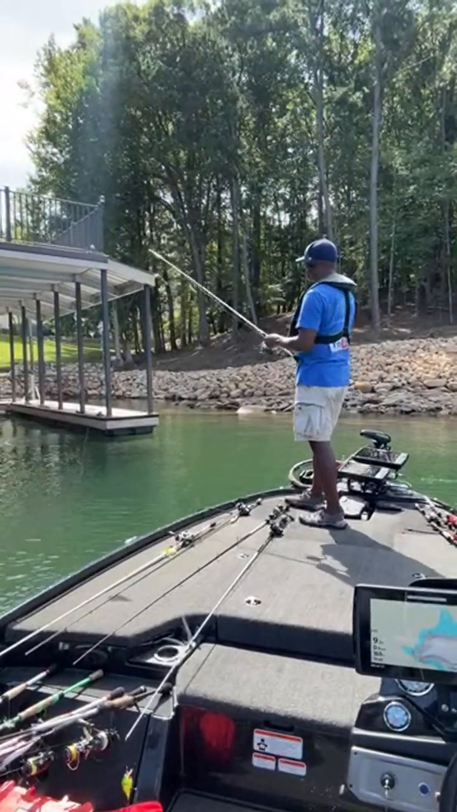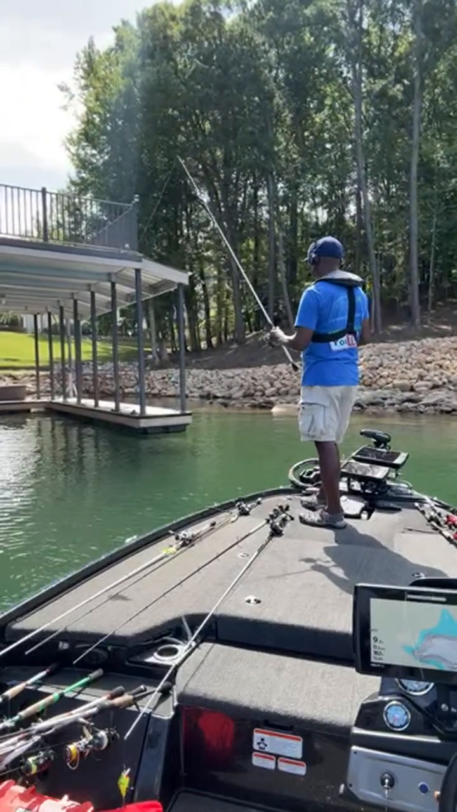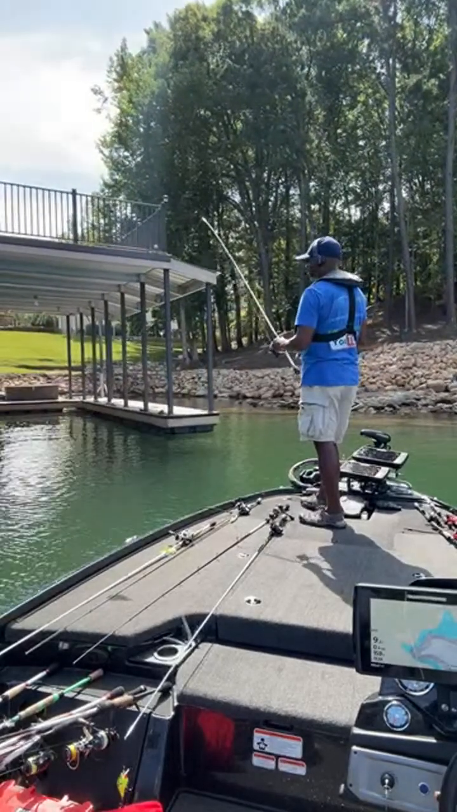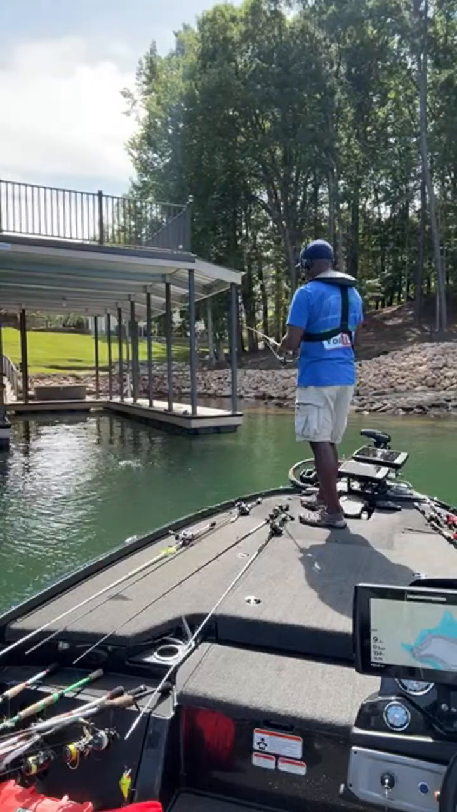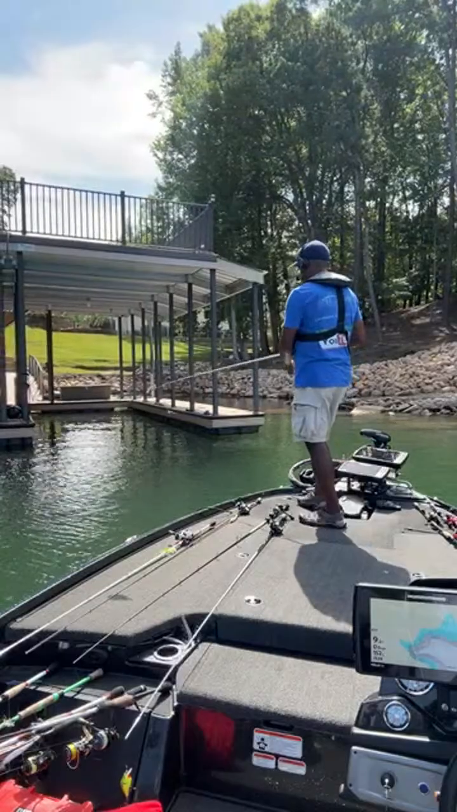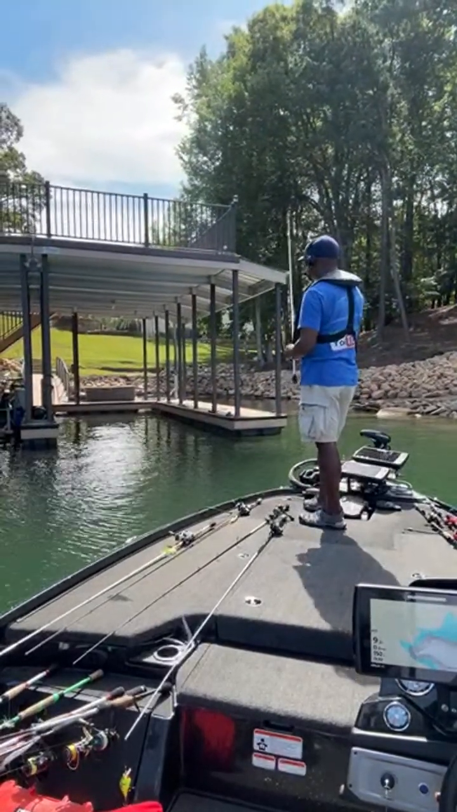Goodness, and I didn't get it back far enough. I'll fish it back anyways. Oh man, here's a brush pile sitting right here in front of this dock. I can actually see this one. All right, there we go. Got it right where I needed it to be that time.